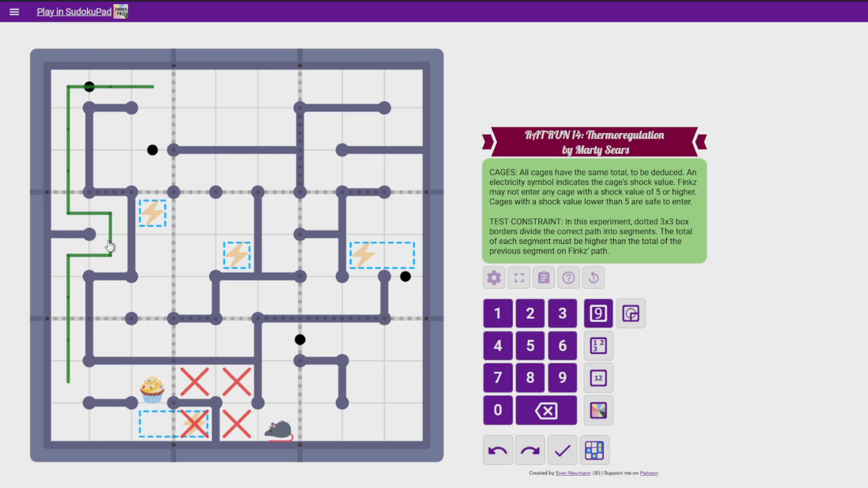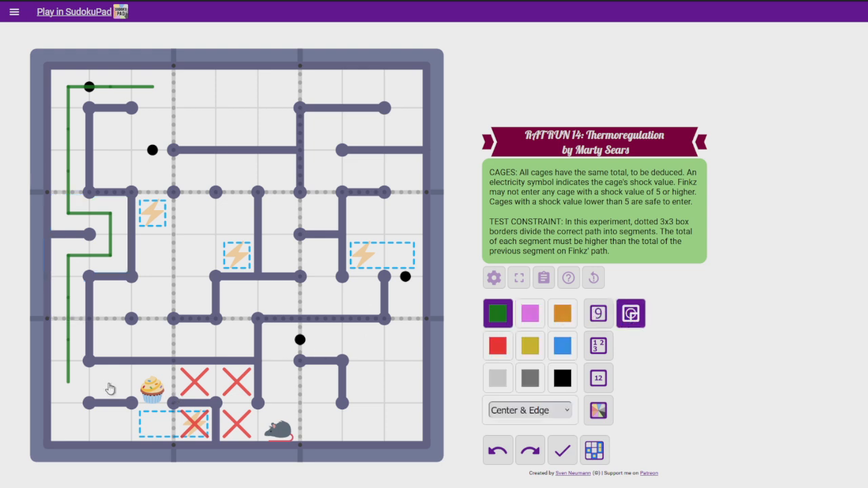And the other interesting thing is that this has 5 cells. And the maximum number of cells that Finks may visit in this box with the cupcake on this little path segment is, if she does that, 6 cells.